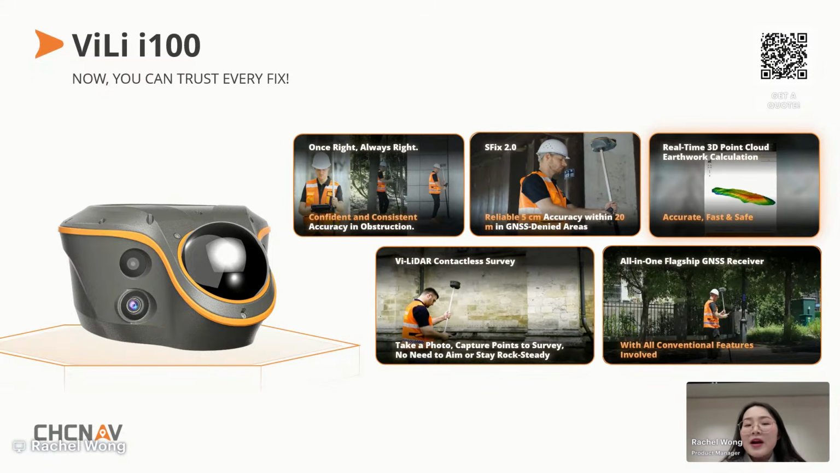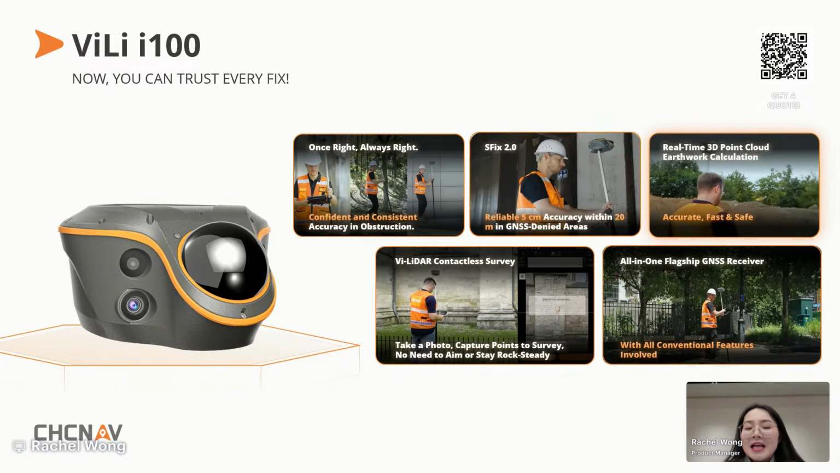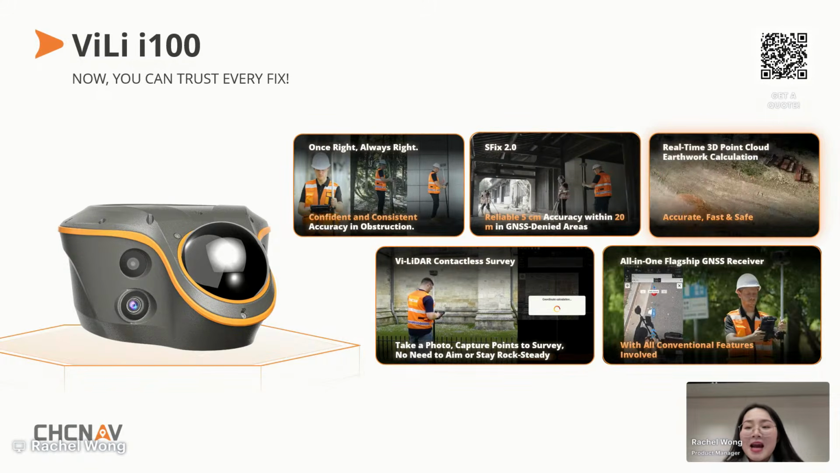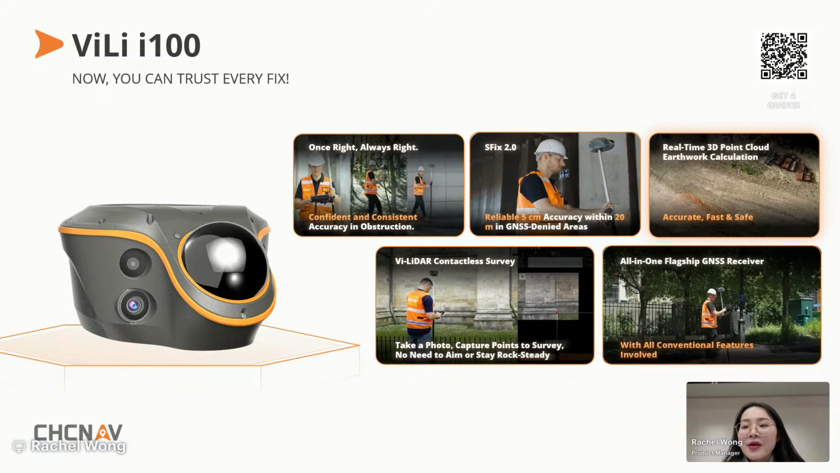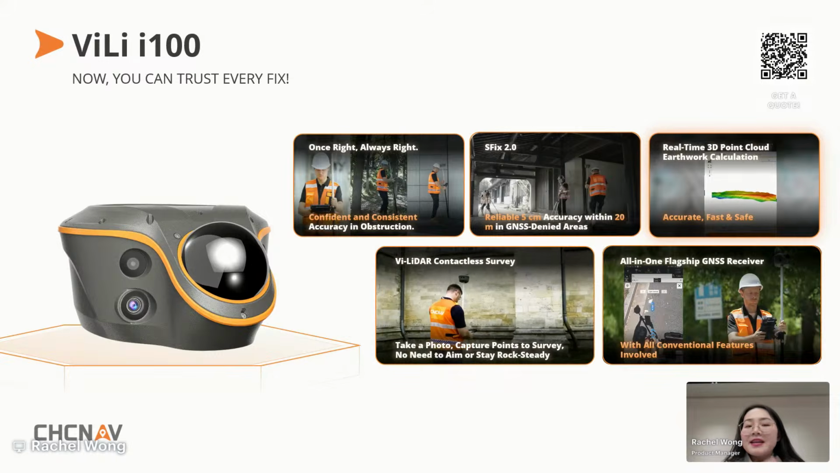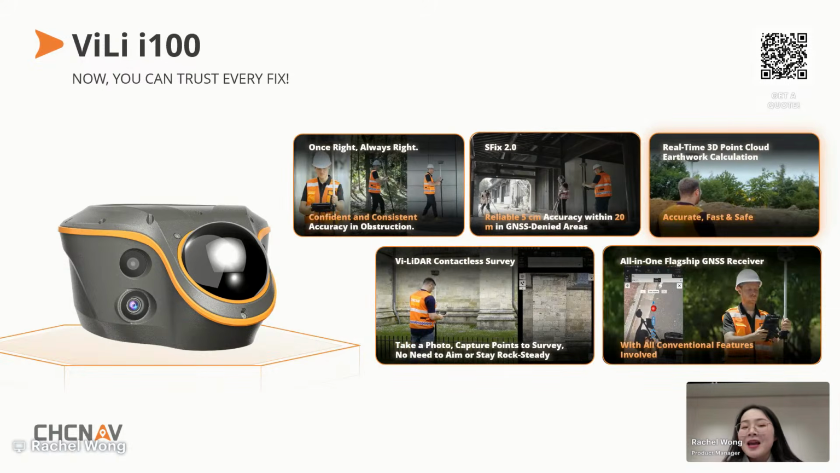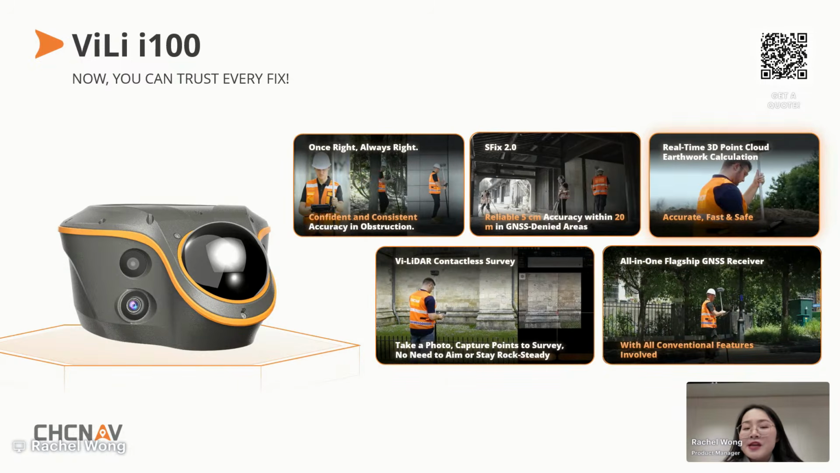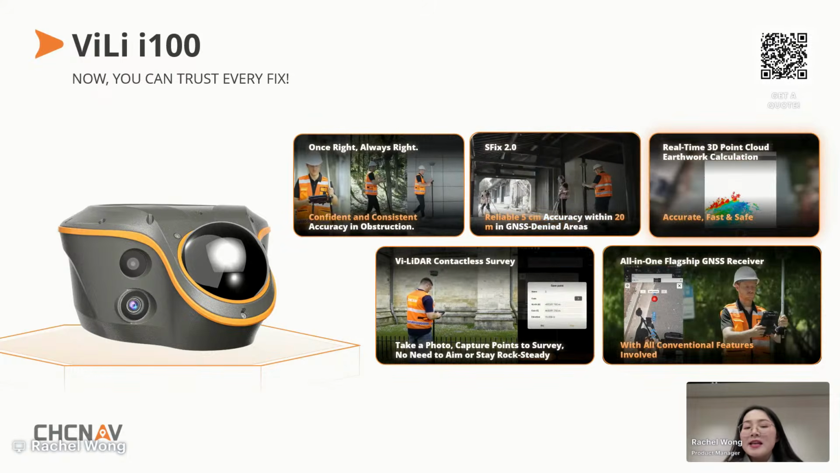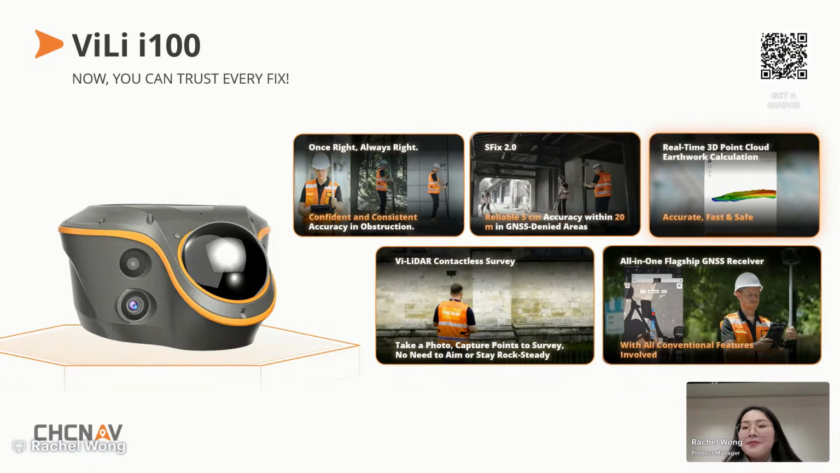So first, once right, always right: confident and consistent accuracy in obstruction. Next, SFix2, reliable 5 cm accuracy within 20 meters radius in GNSS denied areas. And third, real-time 3D point cloud earthwork calculation, accurate, fast, and safe. And fourth, the ViLi-LiDAR contact survey: take a photo first, capture points later, no need to aim or stay rock steady. And finally, all-in-one flagship GNSS receiver, every conventional GNSS feature you expect integrated into a simple compact device. With ViLi i100, now you can trust every fix.